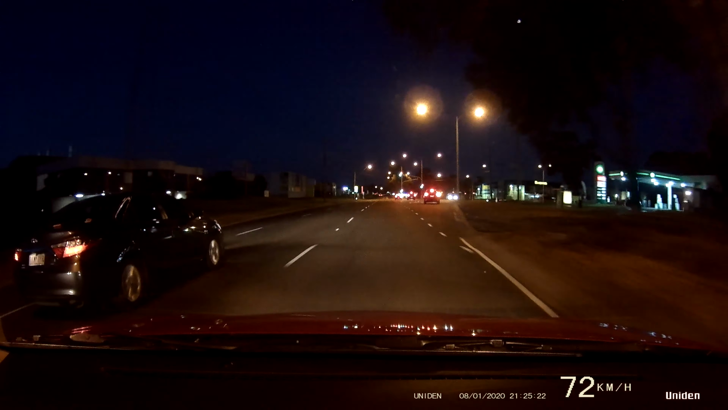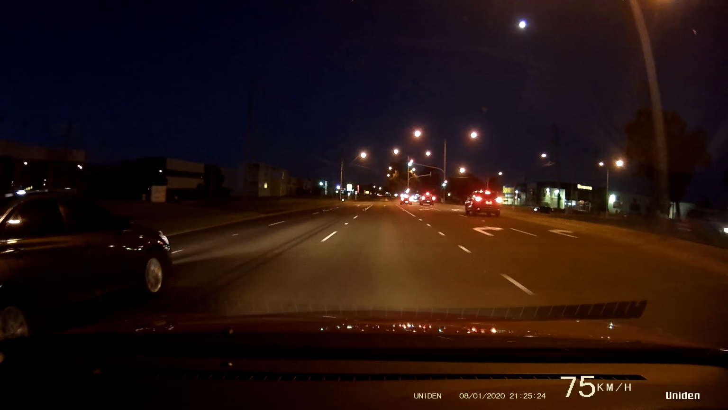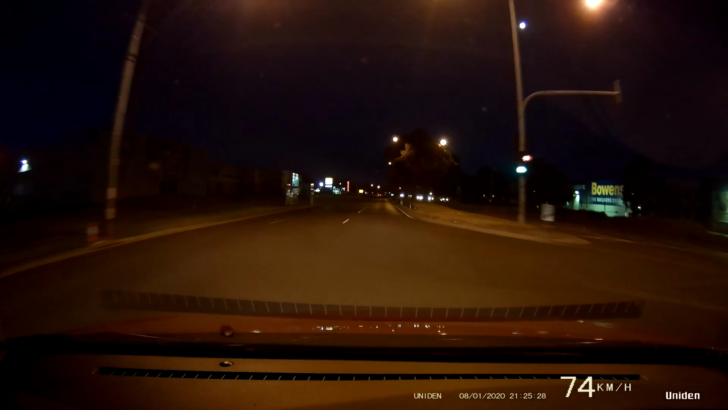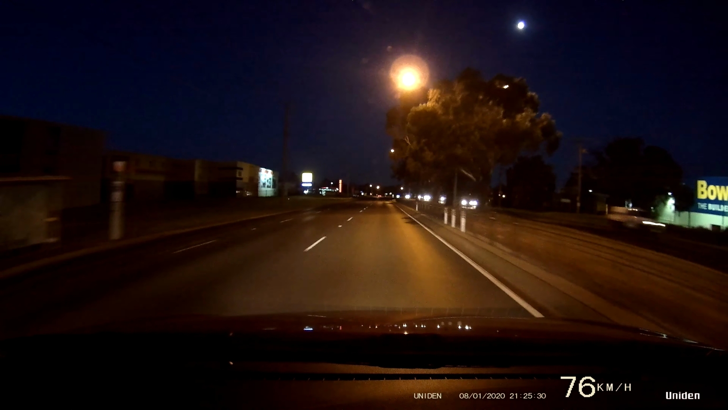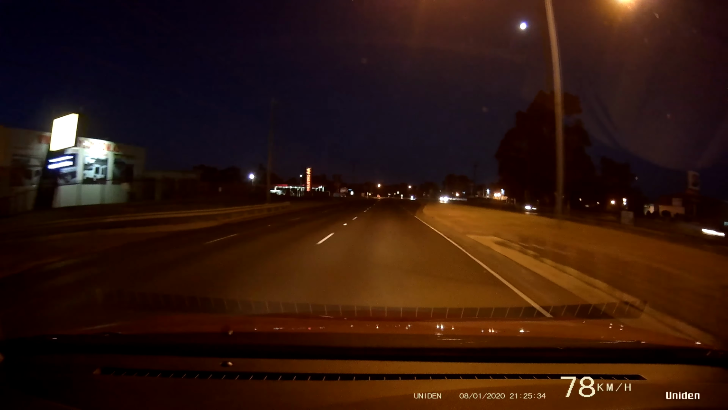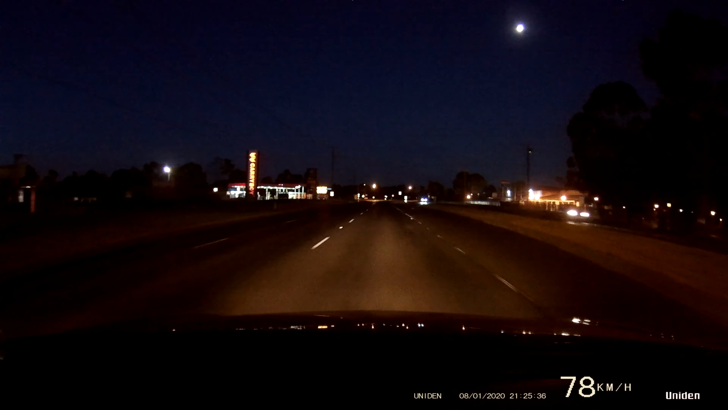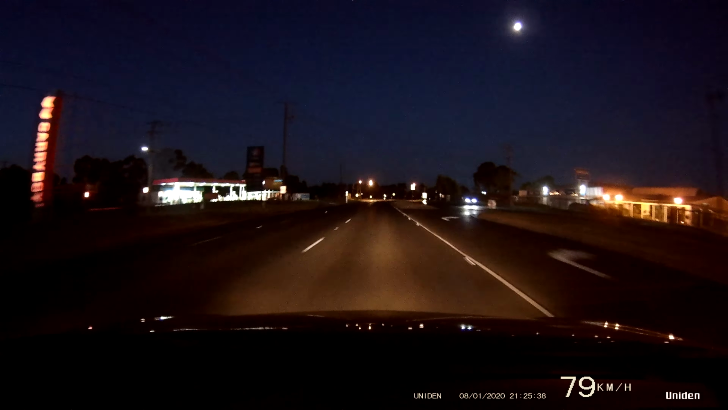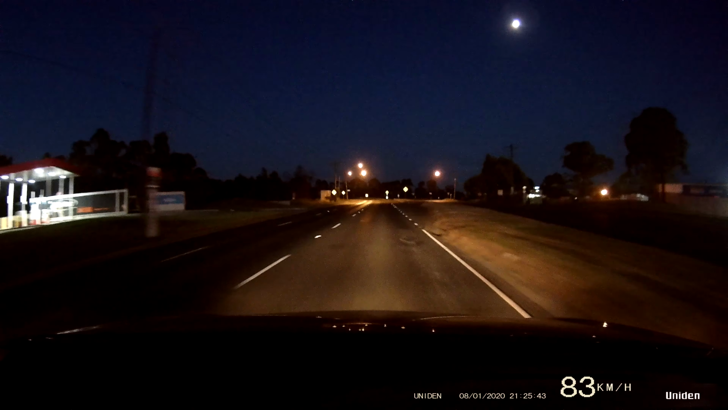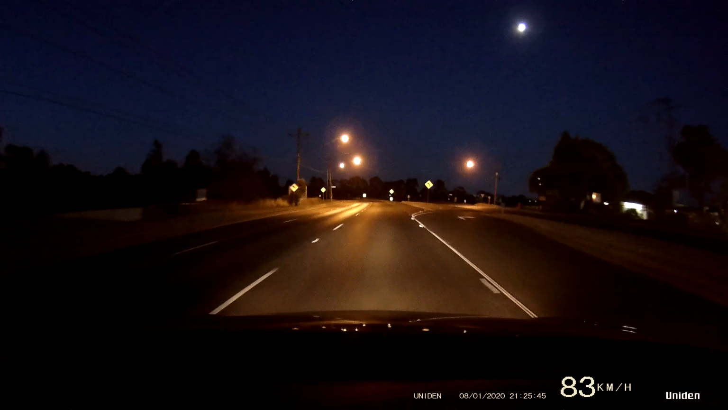This does also have Wi-Fi connect, so you can connect it to your phone, download the footage, which is what I'll be doing when I stop, and I'll upload it straight away to YouTube so people can have a look at it. Obviously it's dark, it's 9:25 at night, so it'd be interesting to see how the 4K comes out in the dark.